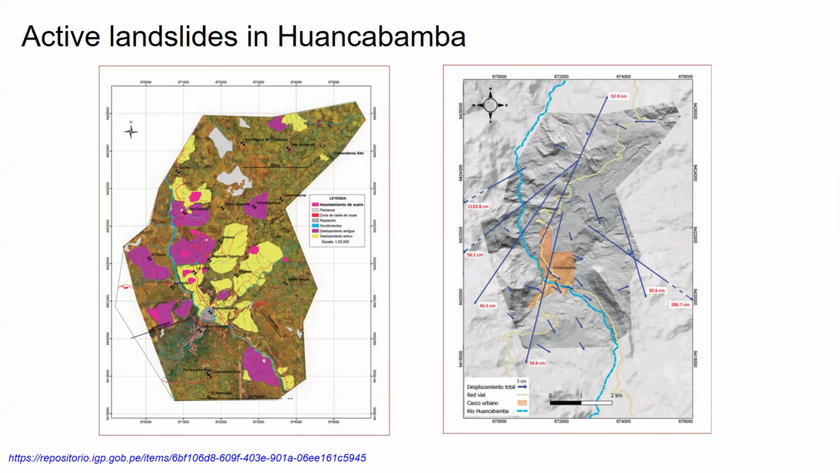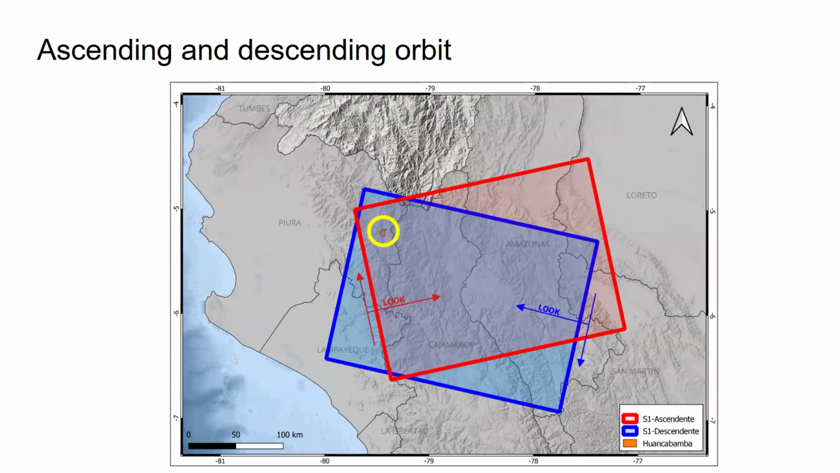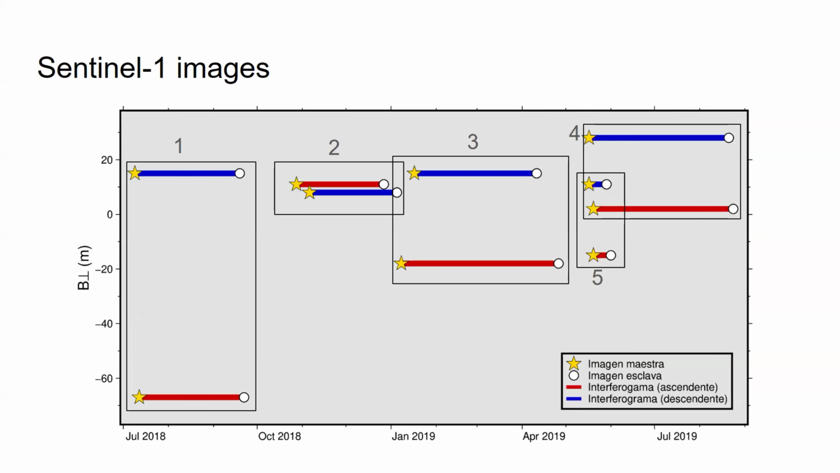So the idea is to make interferograms in this area and try to identify some landslides using SAR or GMTSAR. For this project, I used ascending and descending orbits, and in these slides are my images.